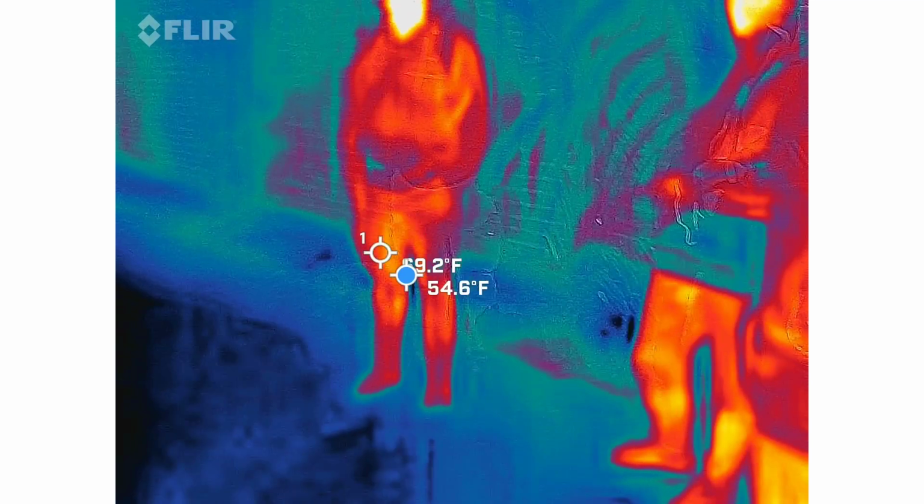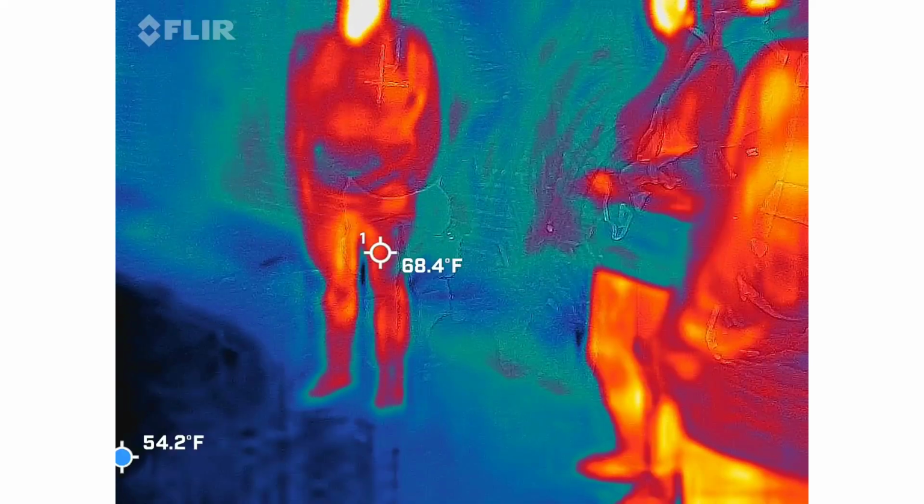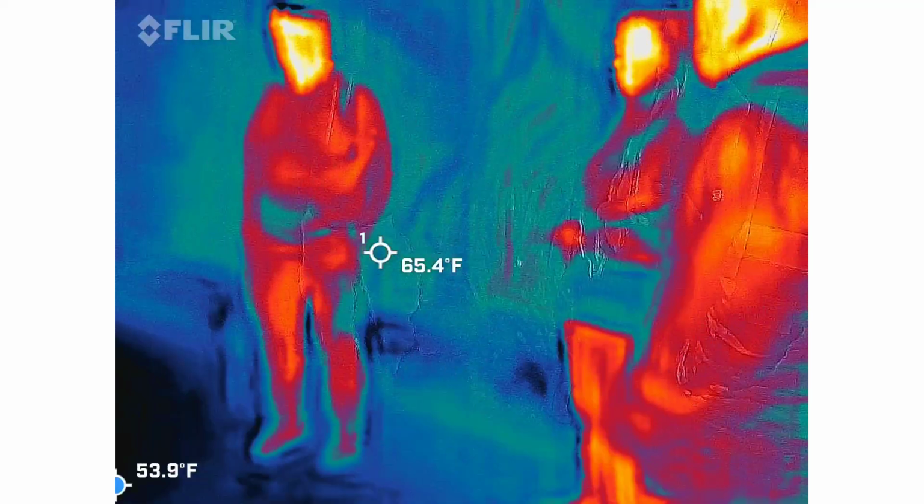Very interesting. But we always need a secondary clue. It's two different characters, same set of clues. So we need a secondary one to verify it. But anyway, back to Ralph.